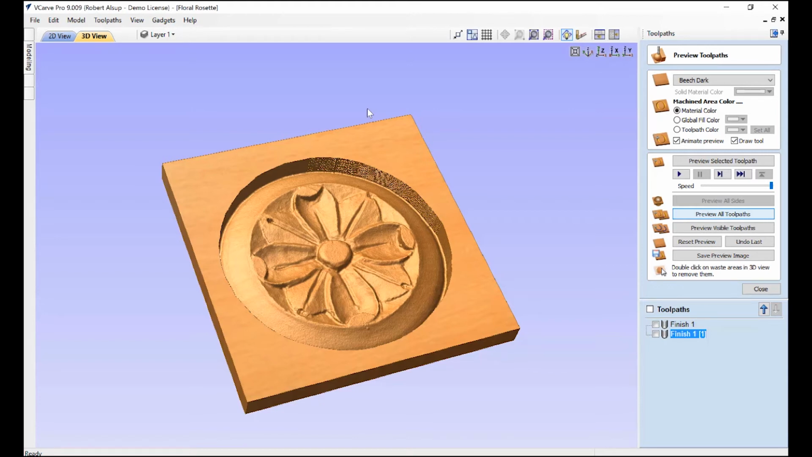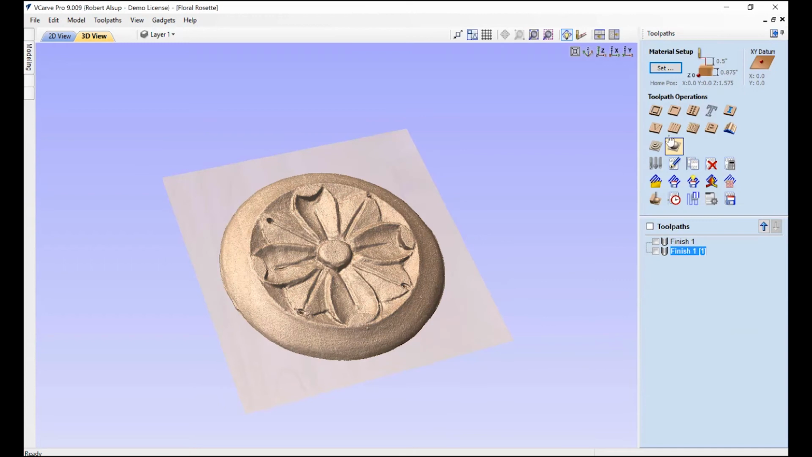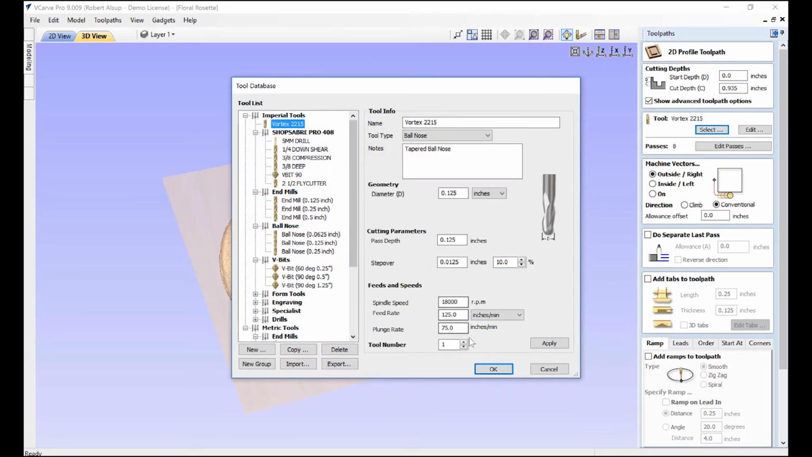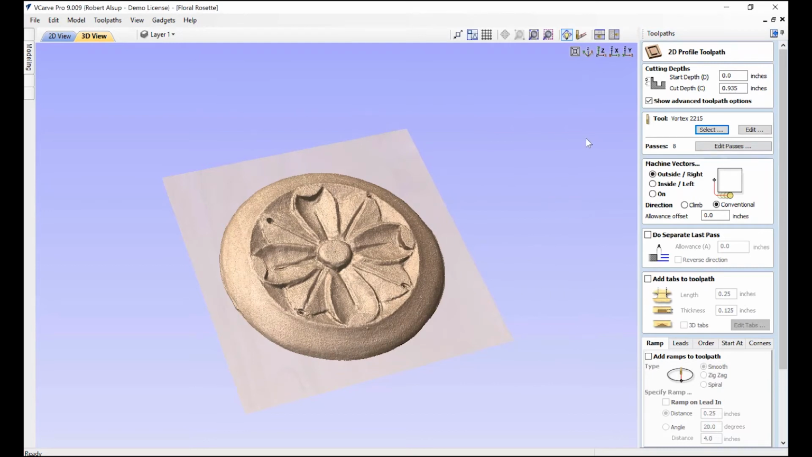We need to cut out from the scrap, and we'll use the same tool. That's going to be a profile cut, so we'll select profile. We'll select our tool, the Vortex 2215. Now I'm actually going to make it deeper than the material thickness, because remember that the bit has a radius on it. I want to make sure we cover that. Okay, we'll let it do it in multiple passes. We're going to cut it outside the line.